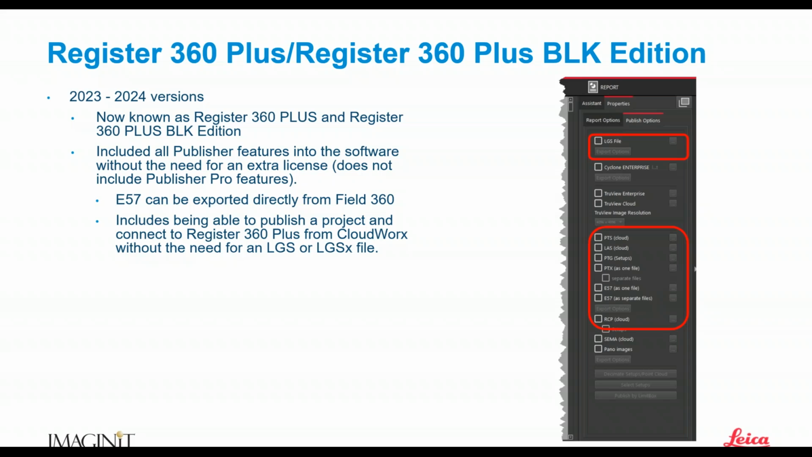We can publish our data right in Register 360, and as long as that data exists on the same machine with CloudWorks, we can go ahead and open the Register 360 database right inside the CloudWorks applications, right? Why is this important? Who cares, right?